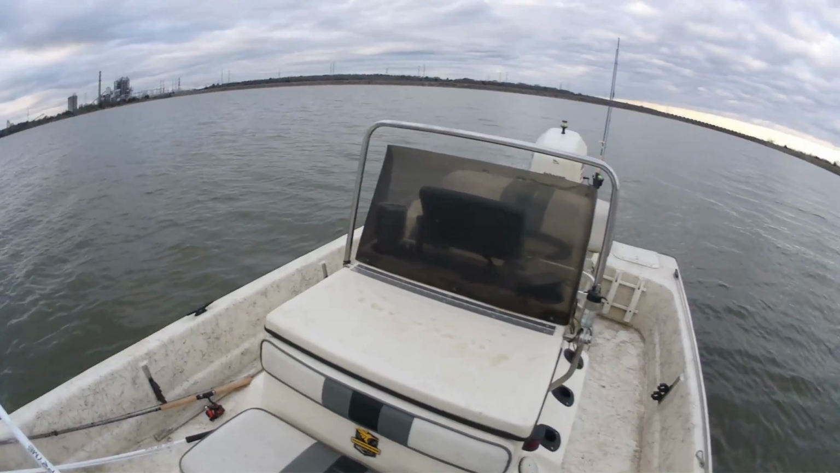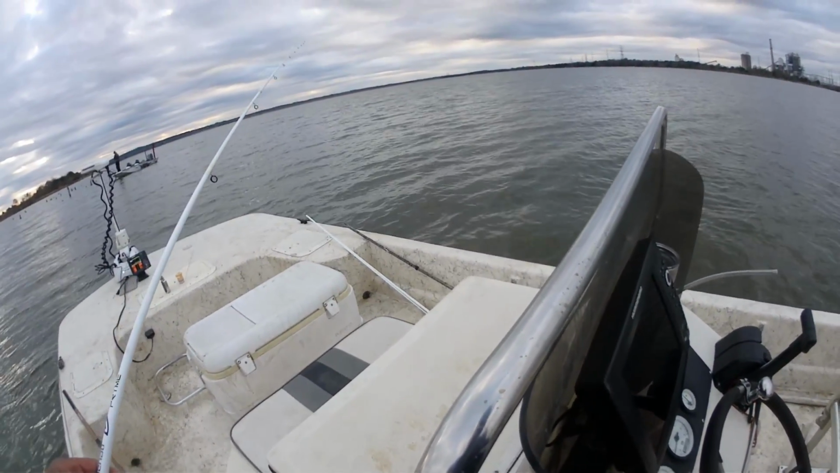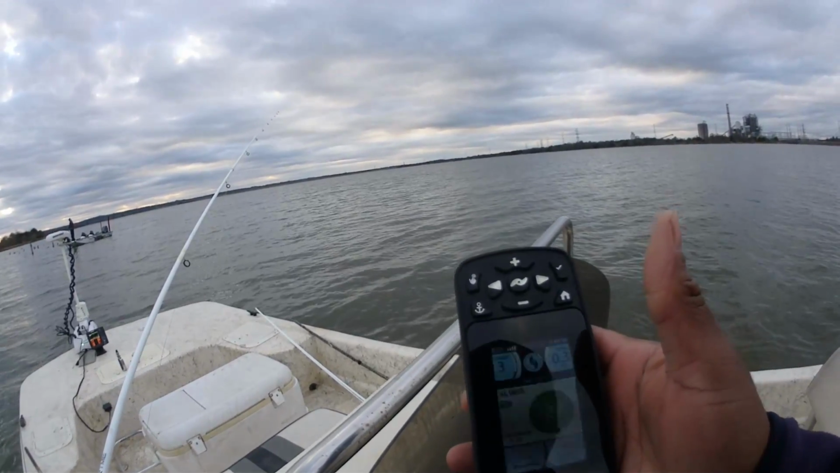And guys, I forgot to charge up my remote. I got my remote back here charging. I love this feature here. It's that jog feature.